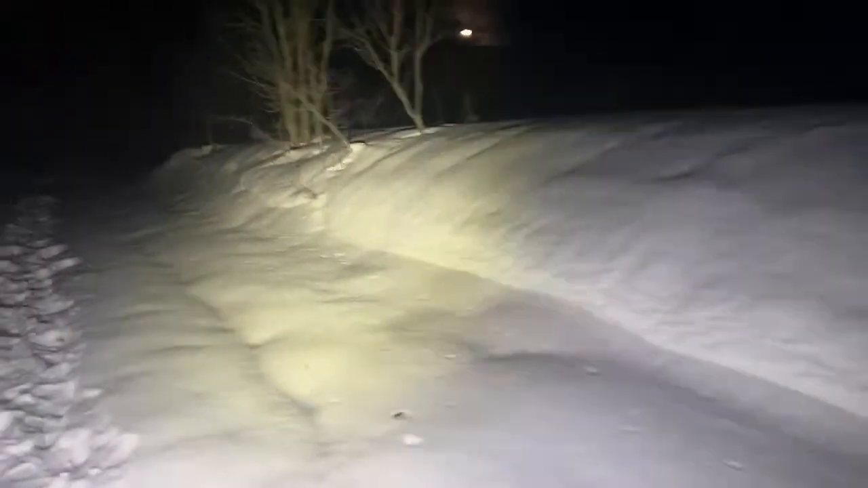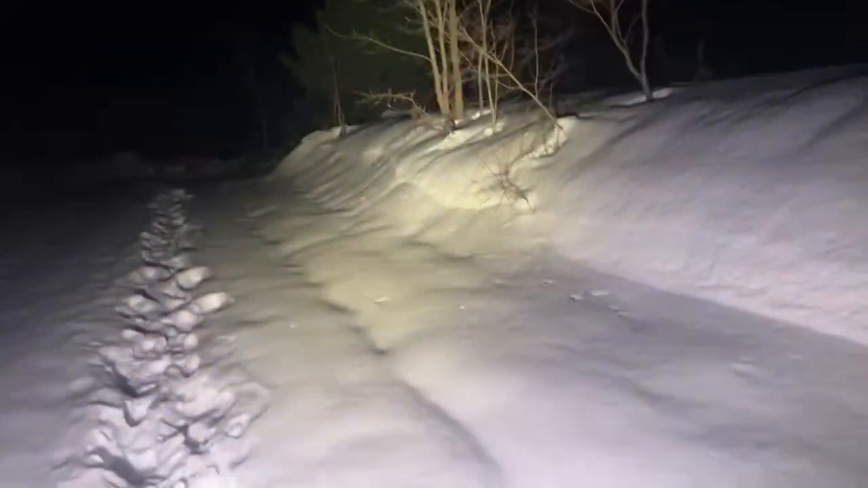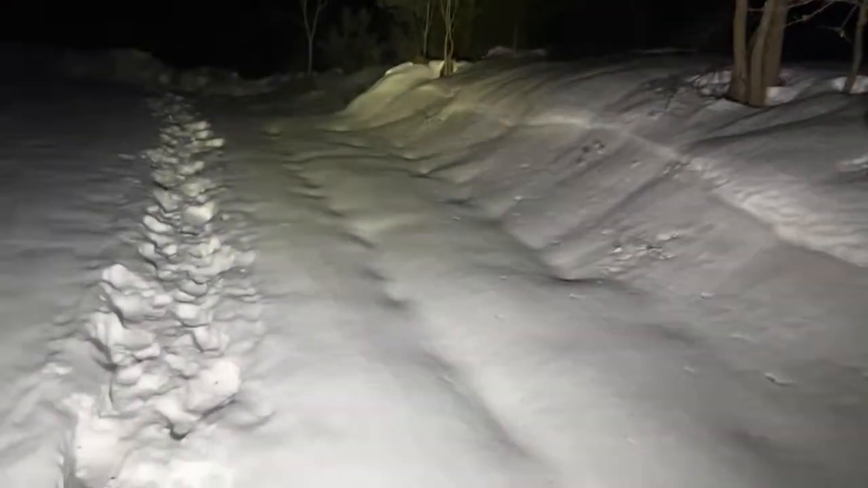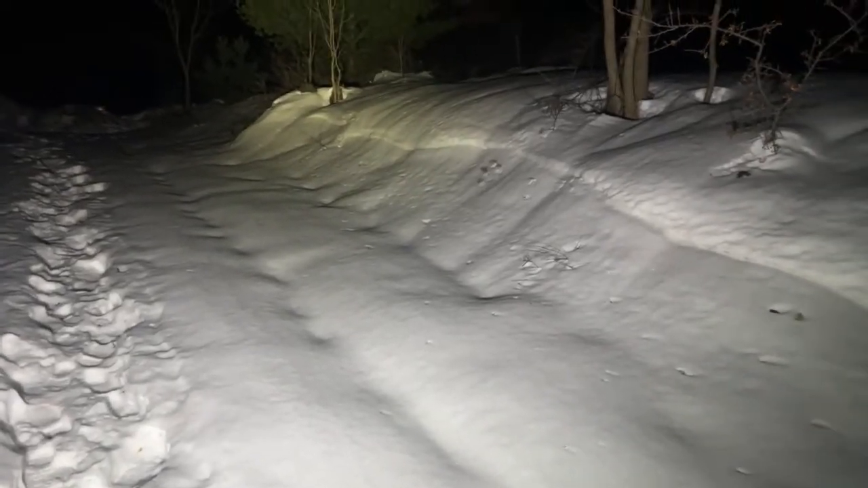This is a rough hike. Look at that moon. It's like a half moon. We've had so many clouds. Okay, 12:30 p.m.